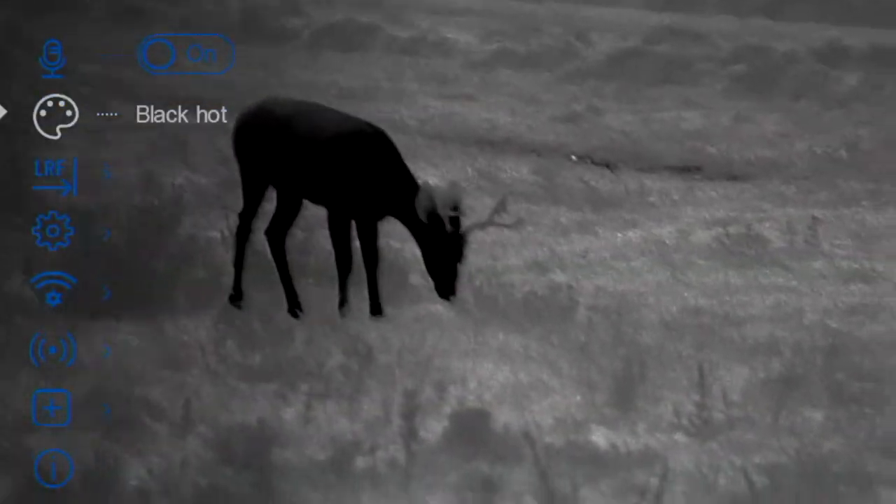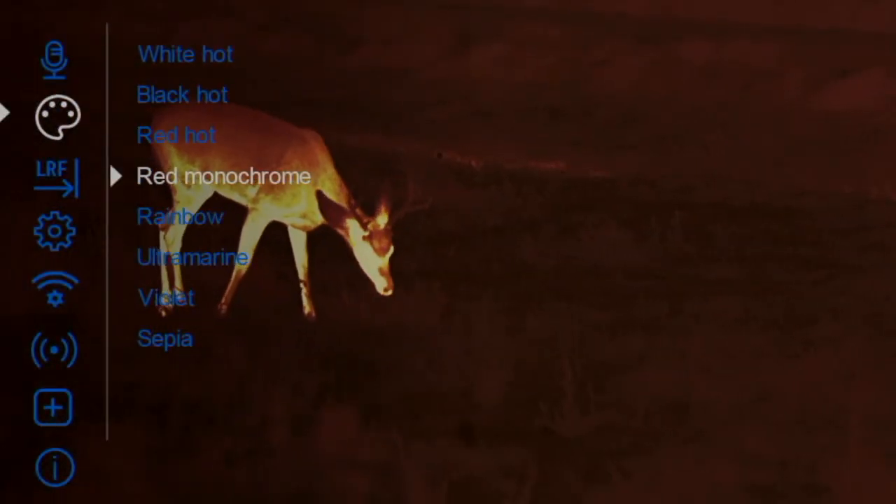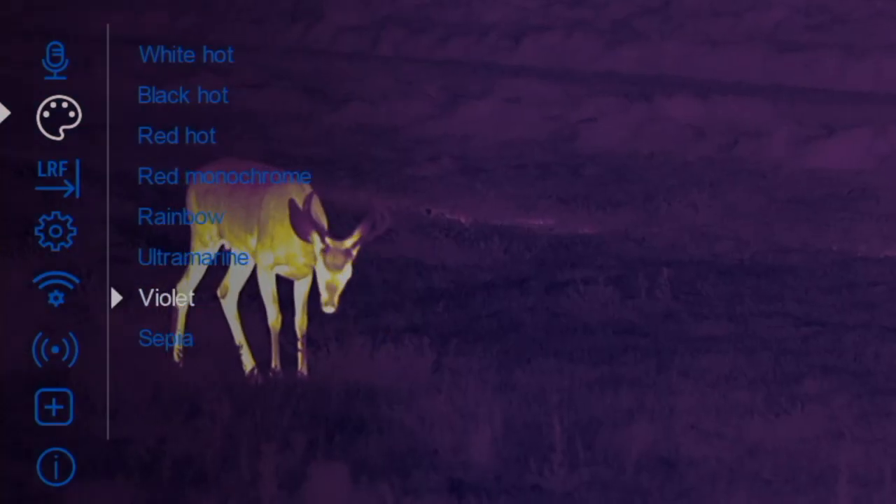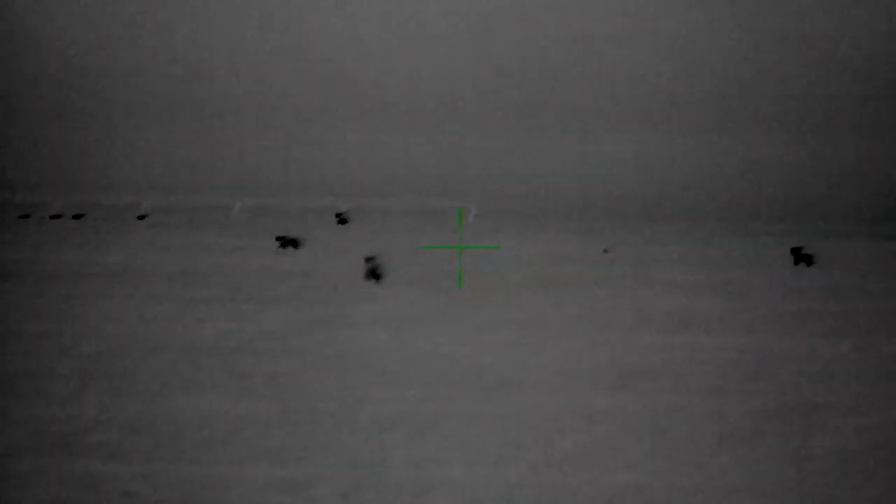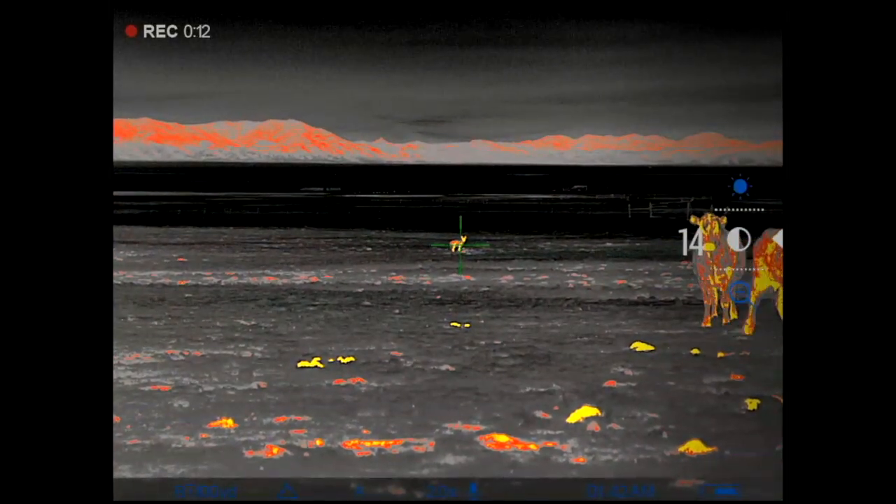And so if you go into the menu, you scroll through until you get to, it looks like a little painter's wheel. But if you look at this, you can see we have black hot, red monochrome, rainbow, ultramarine, violet, sepia, and white hot. Black hot, that's what I've really been liking to run lately, just because of the weather, the cold. They've been popping out much better for me in the black hot. You can see in some of our videos that I use the red hot and the white hot. So typically what I have it set for is black hot and white hot.